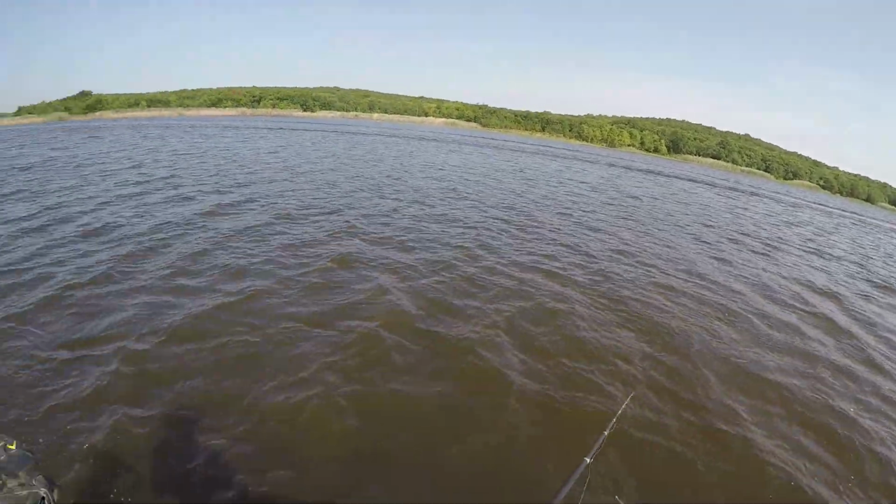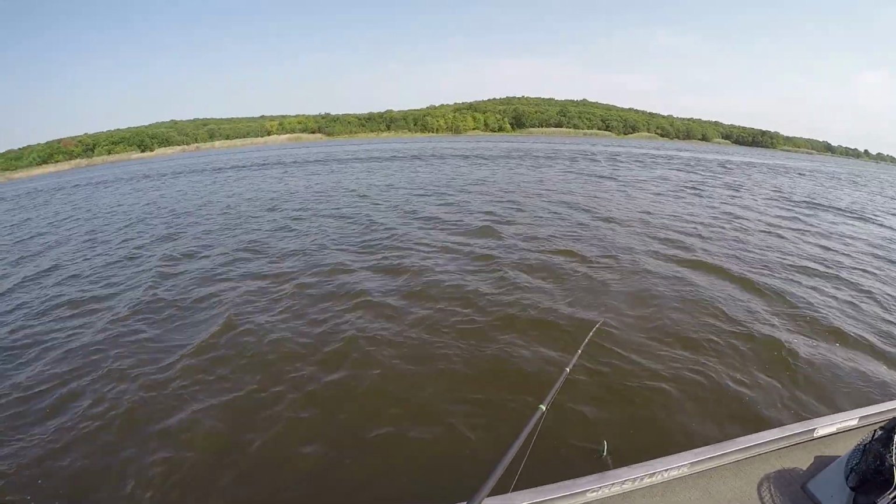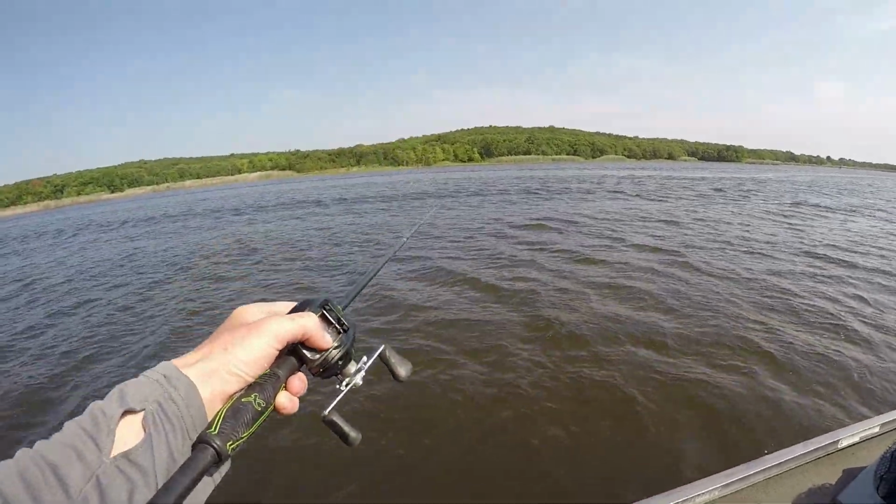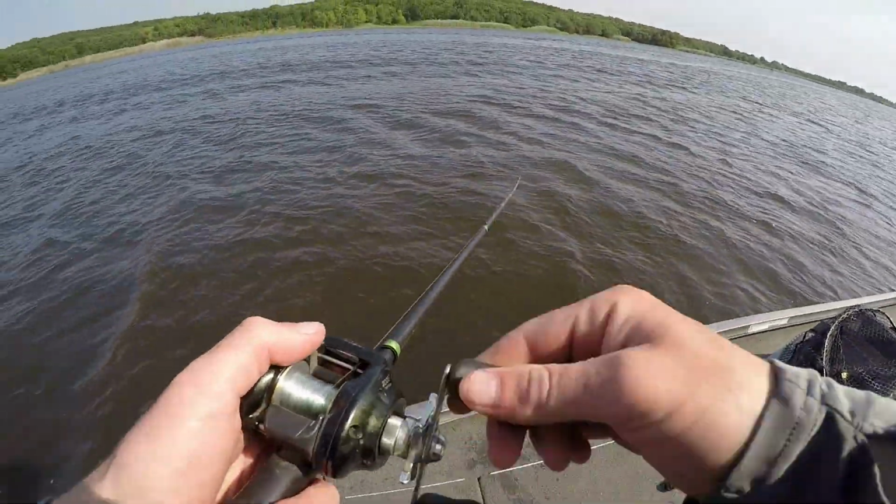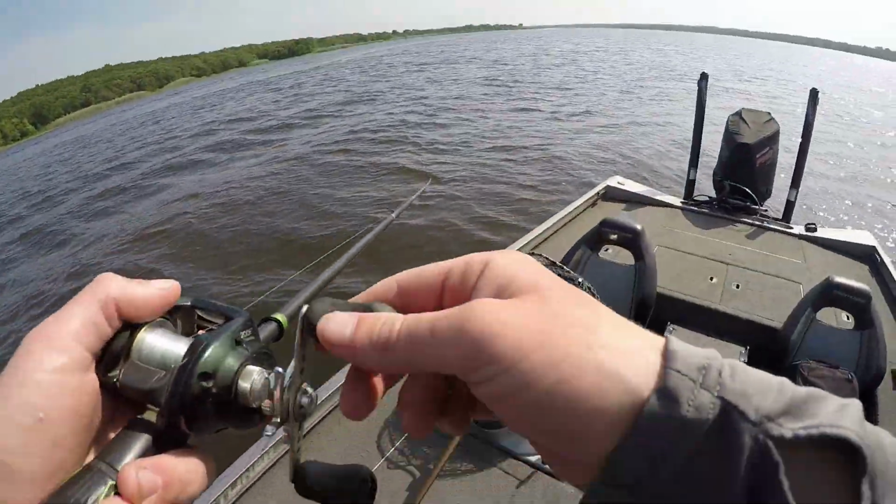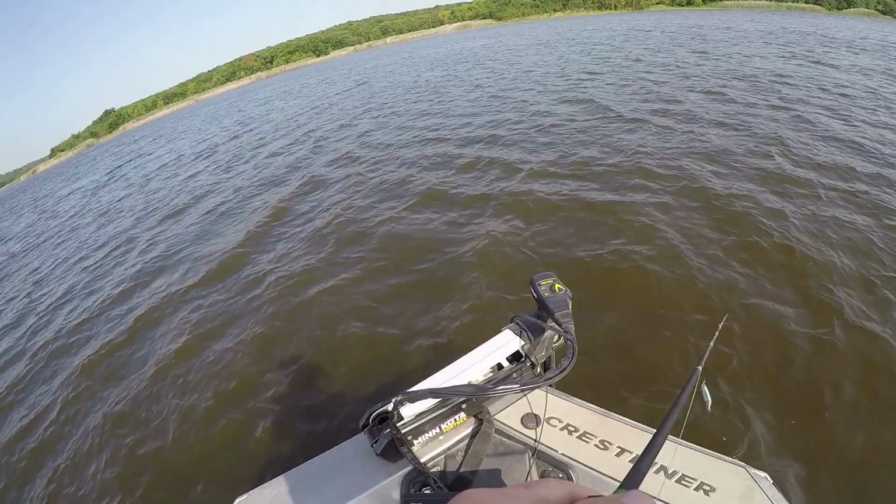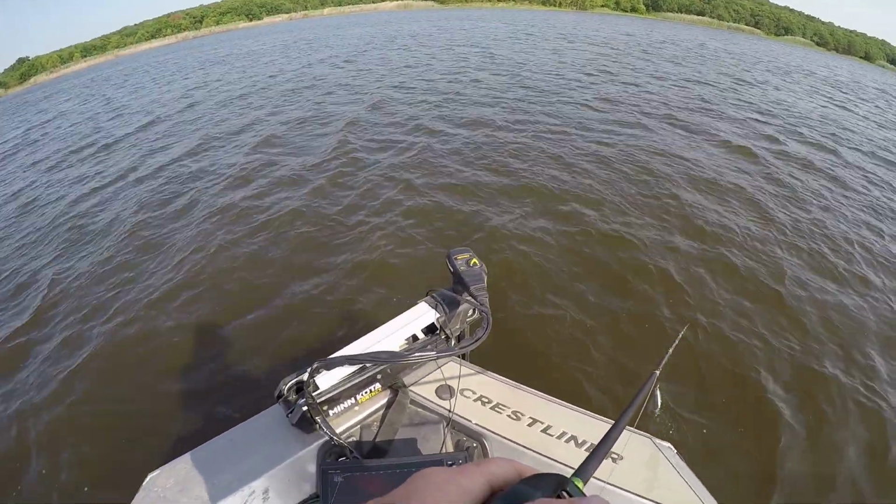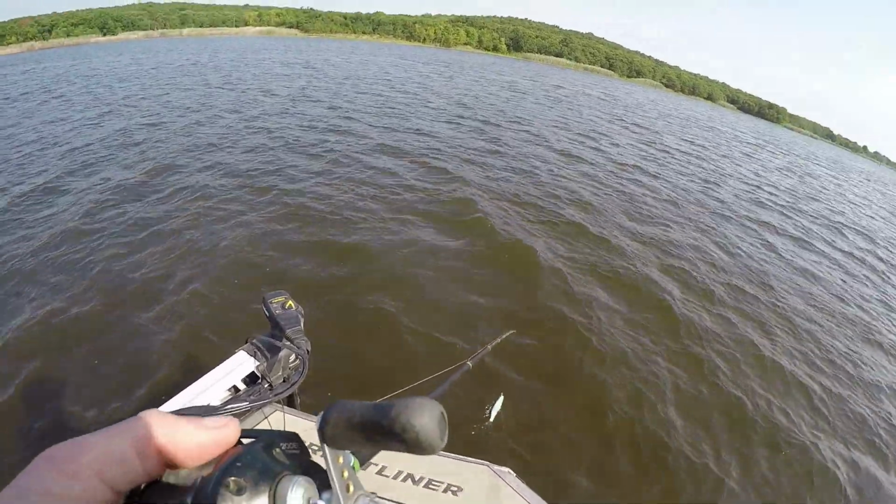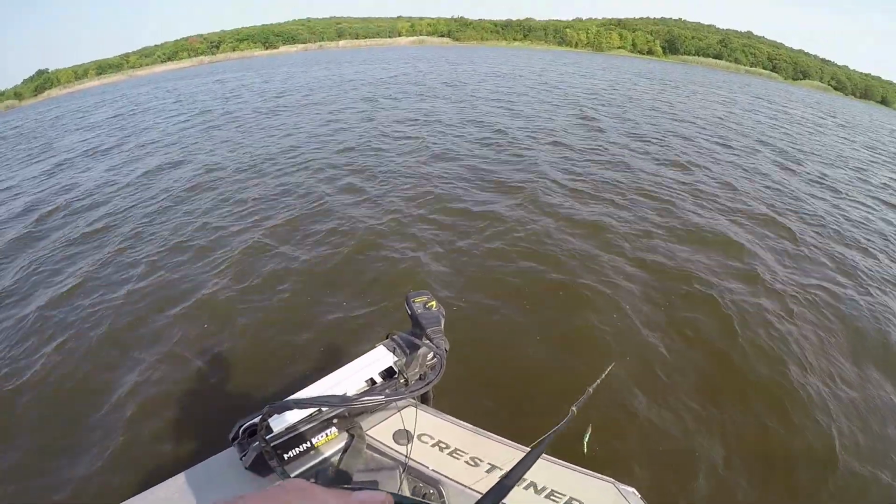Well, that was nice. Just ran a quick 40 yards from the boat. Like, I don't know if you guys can see, that's where his boat was. Guy's kind of a jerk. Wow. Well, who knows? Maybe he woke a couple up. Boat traffic's not always a bad thing, but that wasn't the nicest thing he could have done. But we'll work with it.